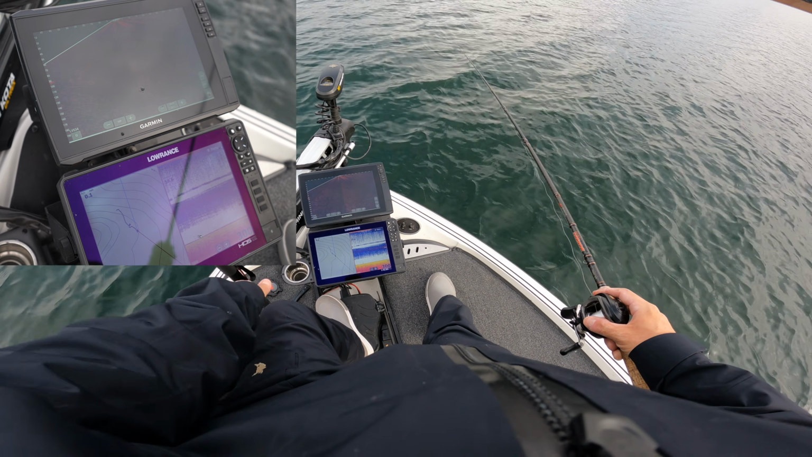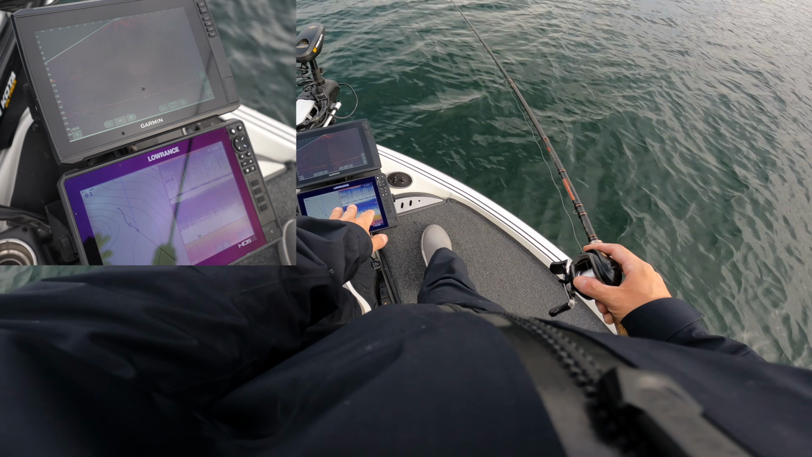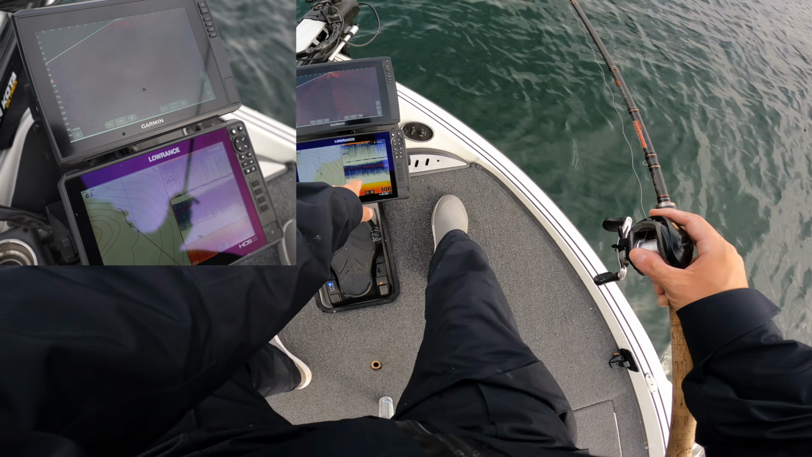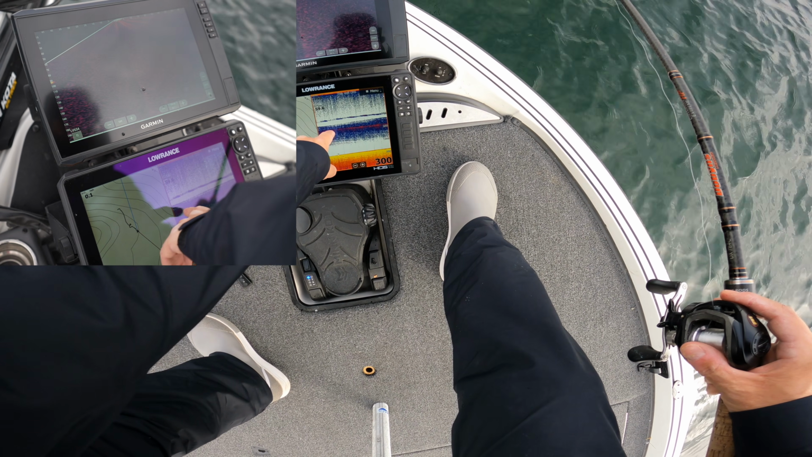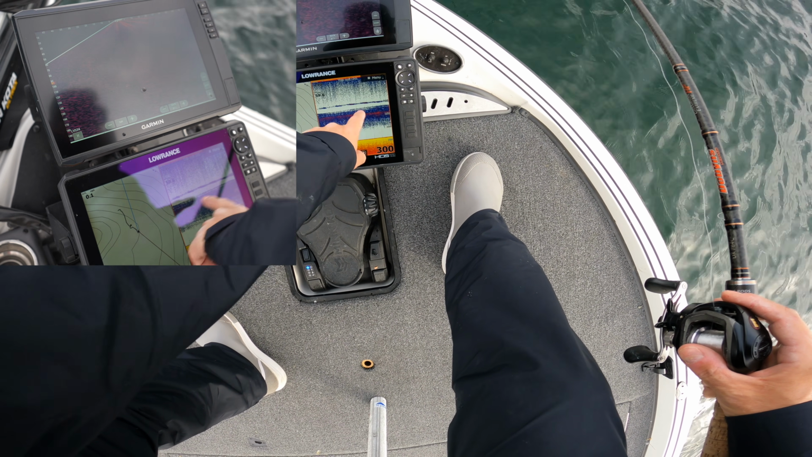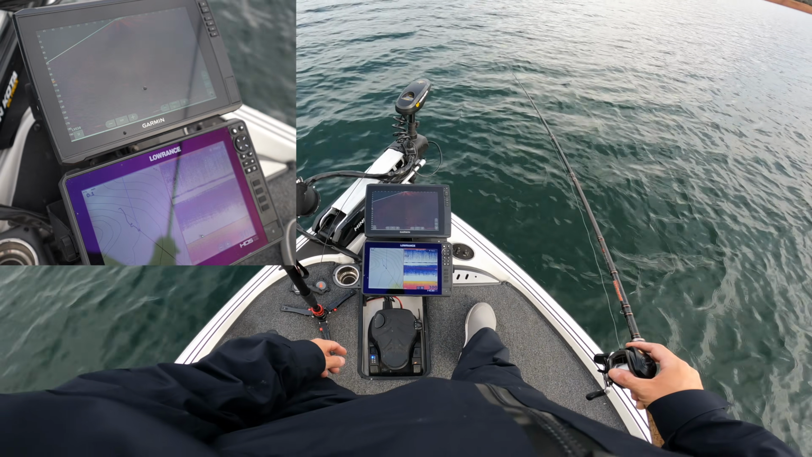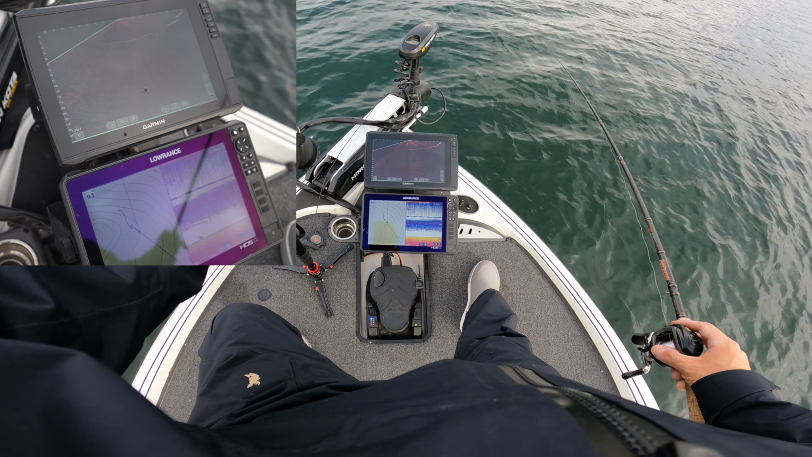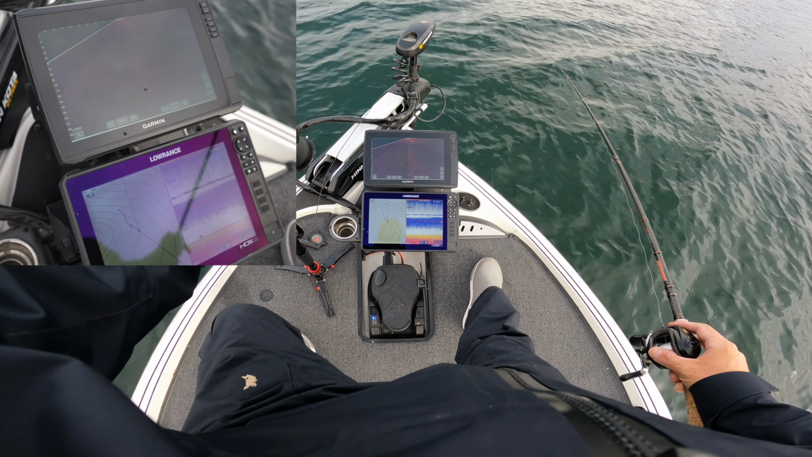So on the sonar, it's showing anywhere from out here, like 110 to, you know, the real hard line is around that 150 mark. We're seeing all this blue fuzz, so definitely that's gonna be a temperature break, and maybe a mix of bait actually above that temperature break.